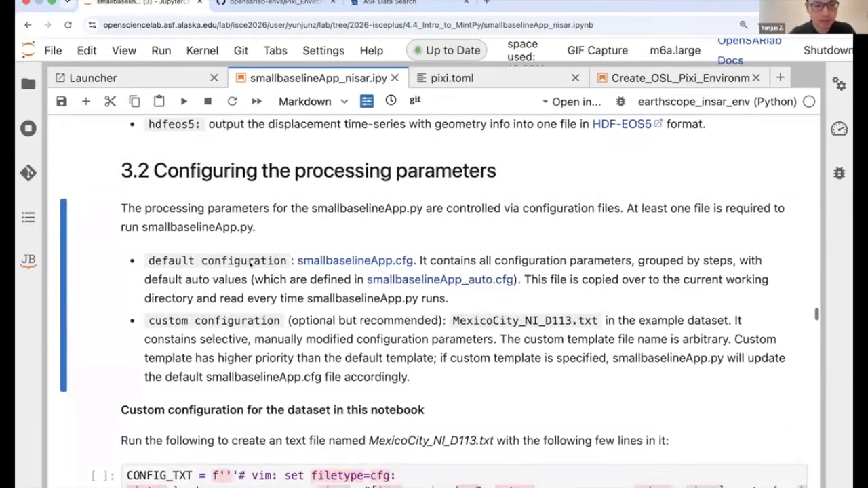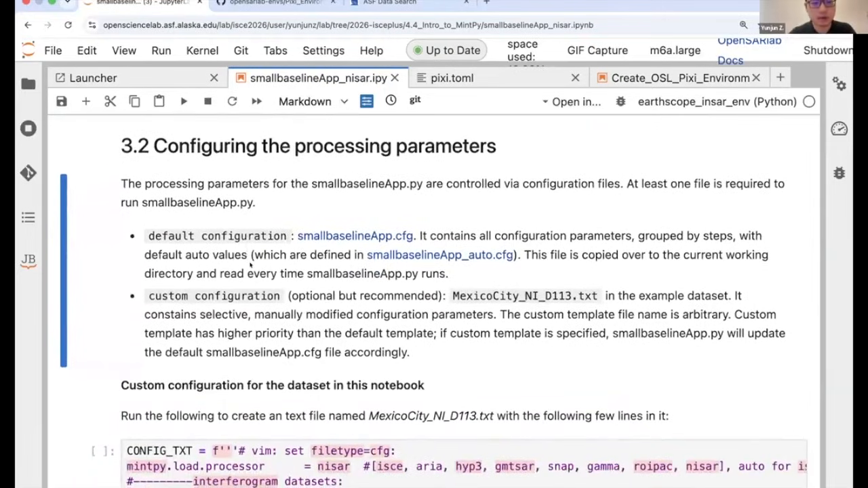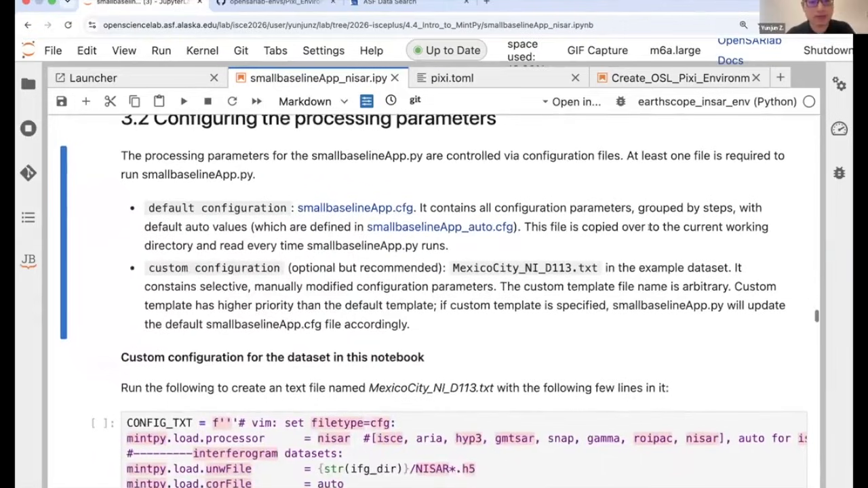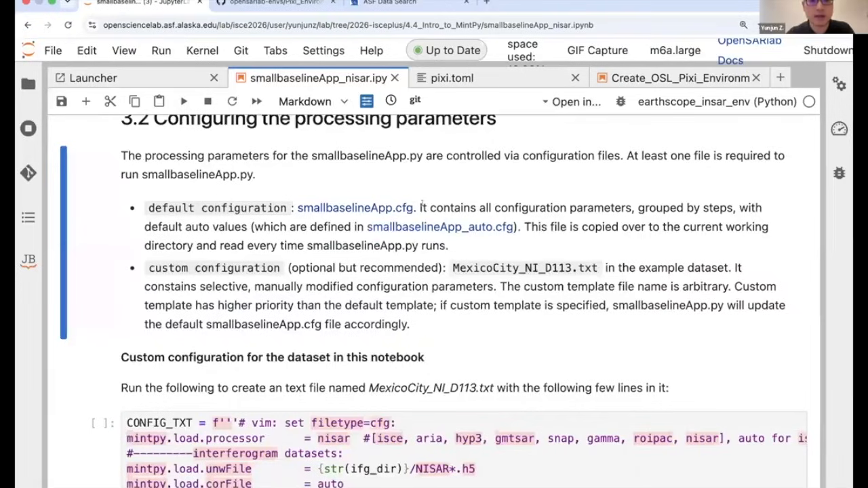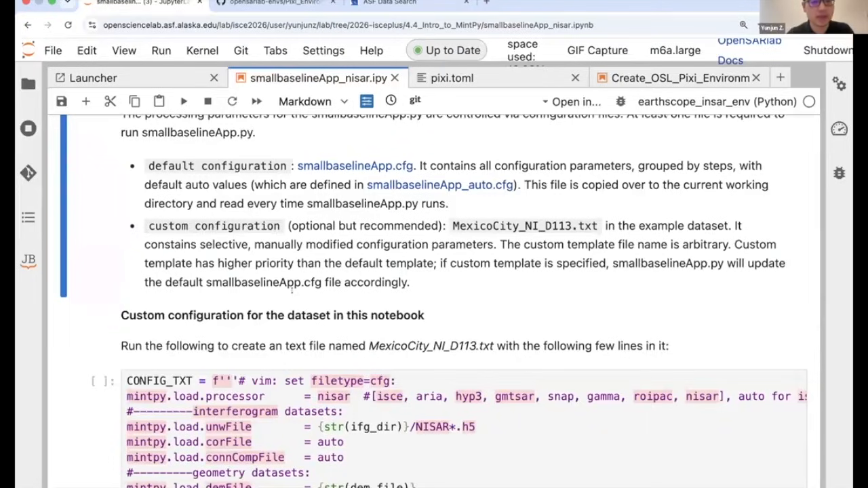So with all these steps, you can change all the parameters you want. And in MintPy, there are two types of configurations. One is the default one with a fixed file name called this one. It includes all the configurations with default values, and this file is more for the software itself. So this file will be copied over to your working directory and read every time the small baseline app runs. The second one is what I call the custom configuration.